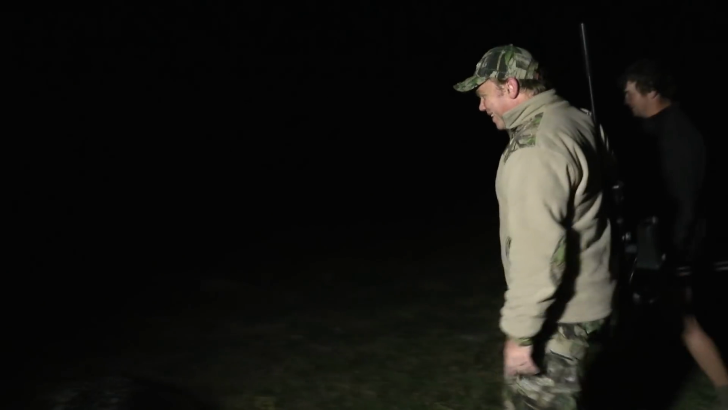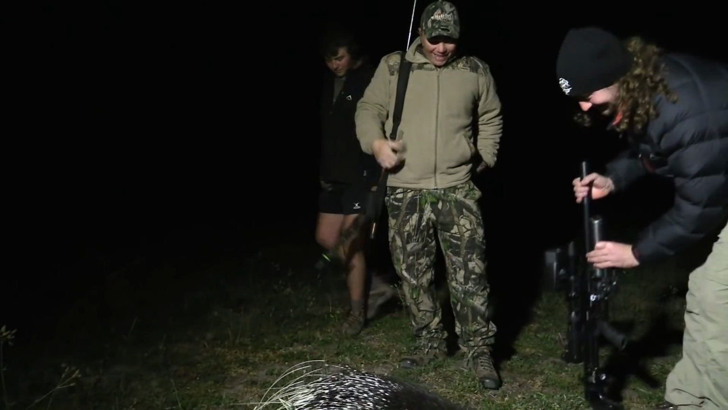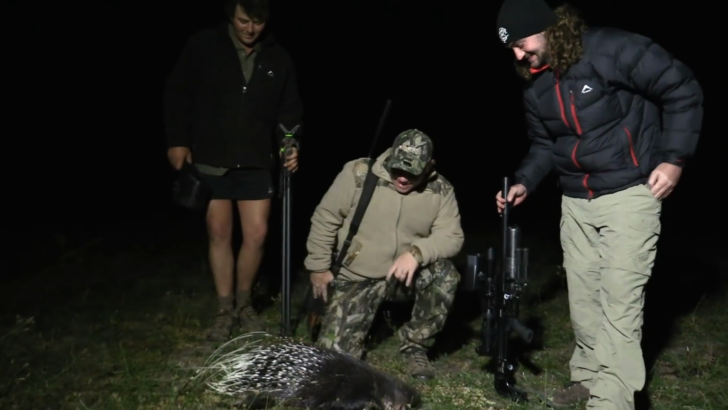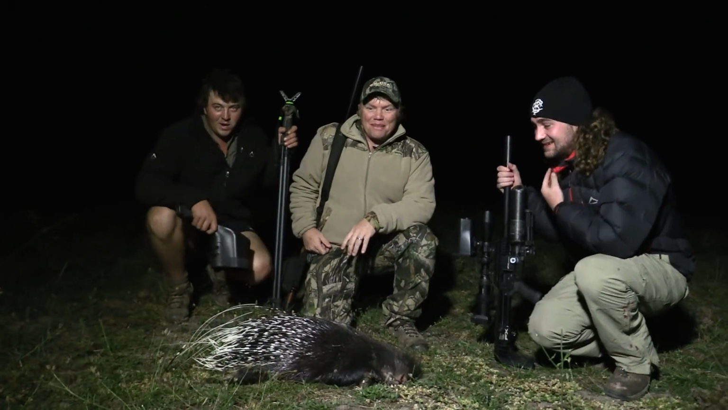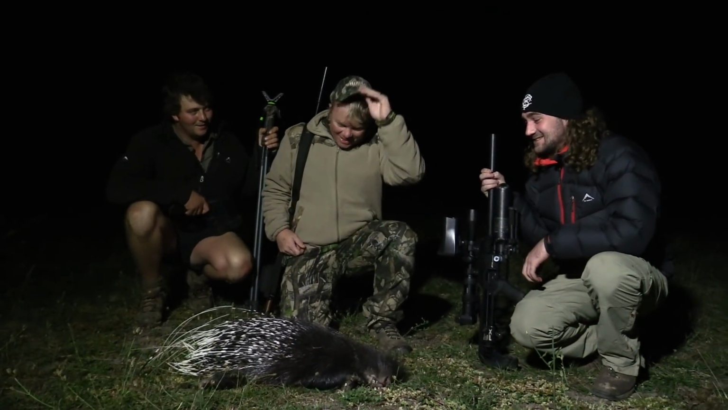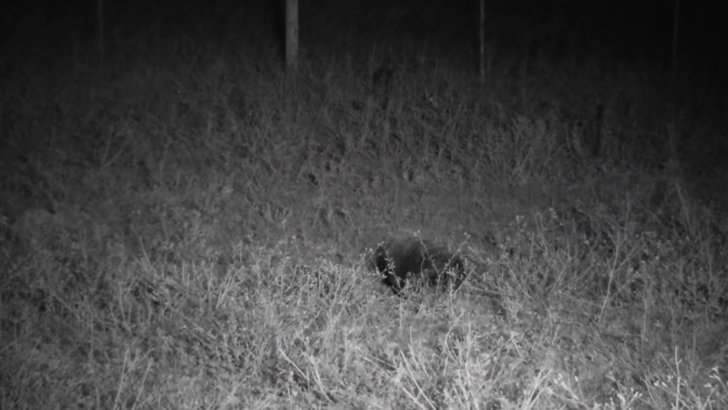Right, here we go. That's cool. Way bigger than I thought, eh? It looks very small through the scope. Nice. Great, man. Now, I've been watching Matt nail these things all night, and finally I got my chance. And the .22 made no mistake. The night sight did its job, and I was able to get the crosshairs right on him and pull the shot off.